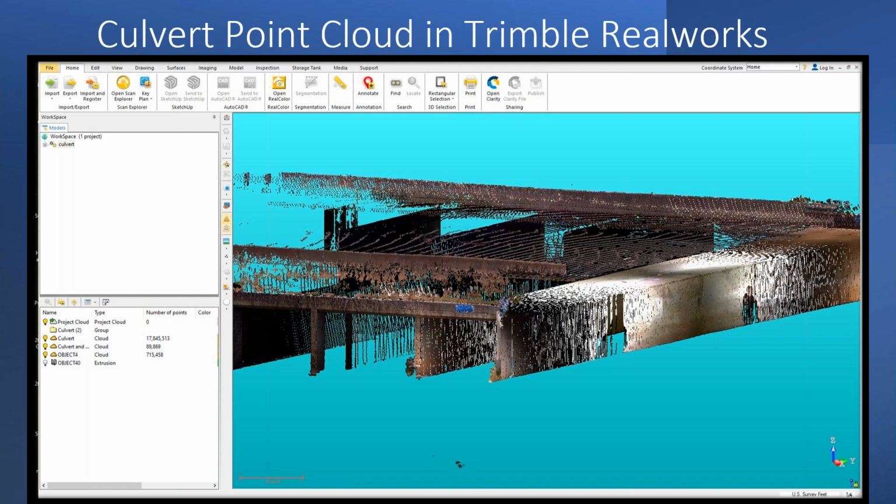Now I'm going to hand it off back to Bob, and he's going to talk about how he utilized that culvert scan in Trimble Realworks. Yes, and for an additional deliverable, we can build 3D models, and Trimble does have a platform called Trimble Realworks, which is kind of a point cloud management software. And I took the point cloud from Trimble Business Center and brought it into Trimble Realworks to see what I could do with it and what enhancements I could make to deliverables.